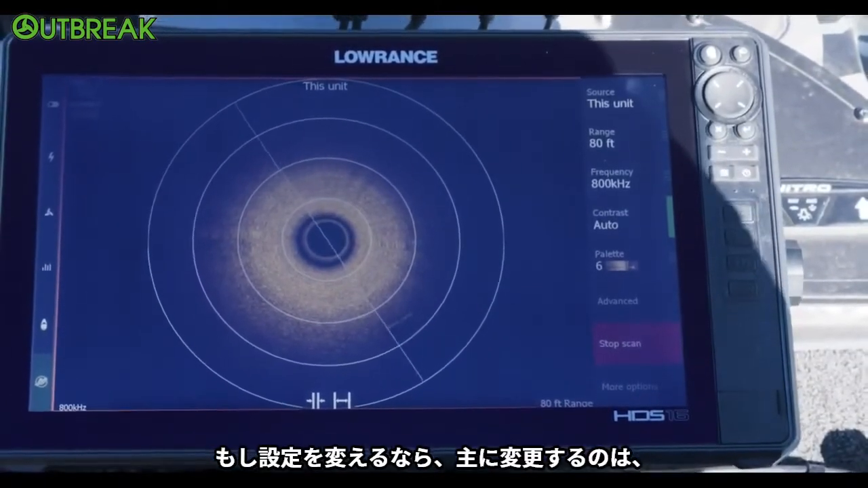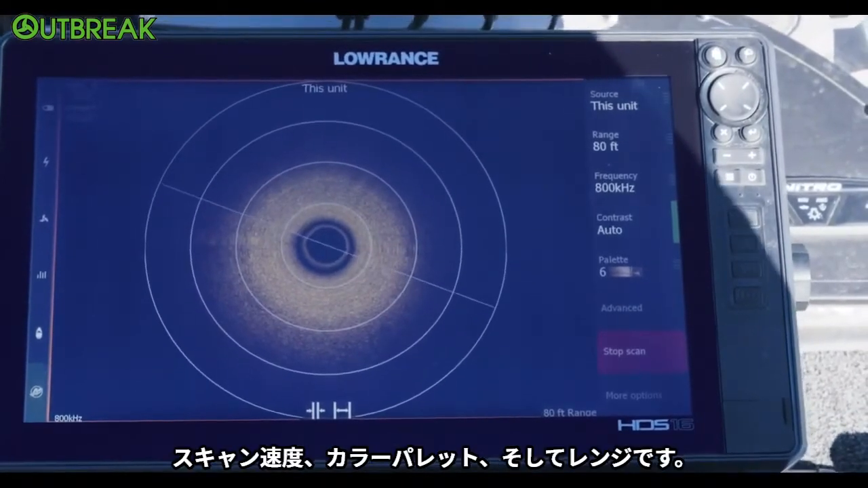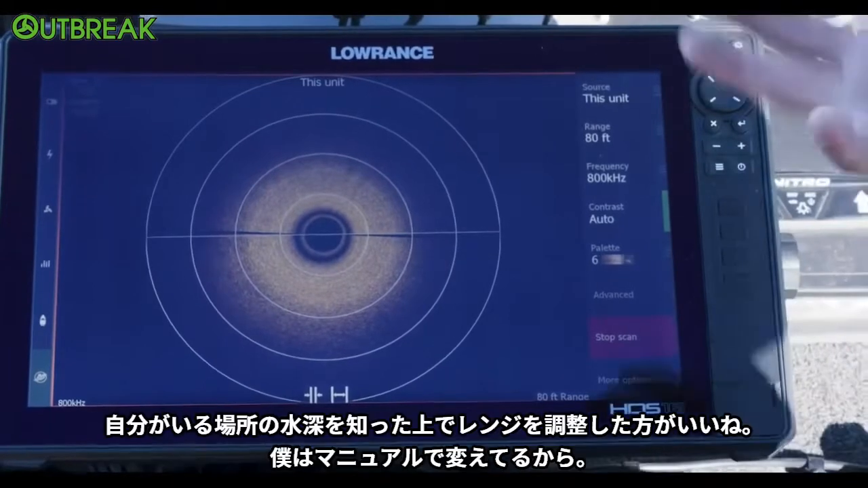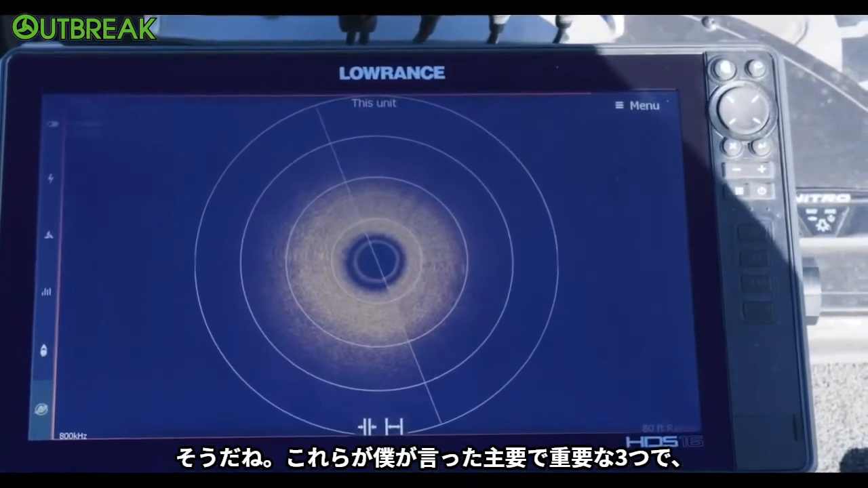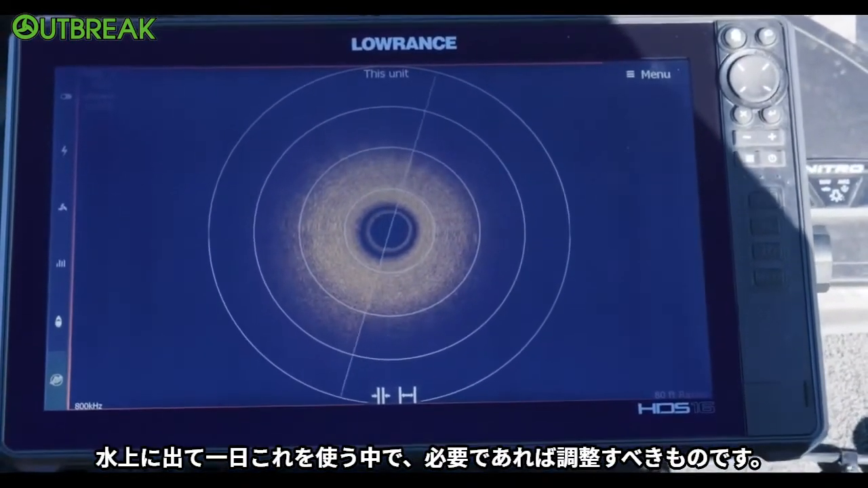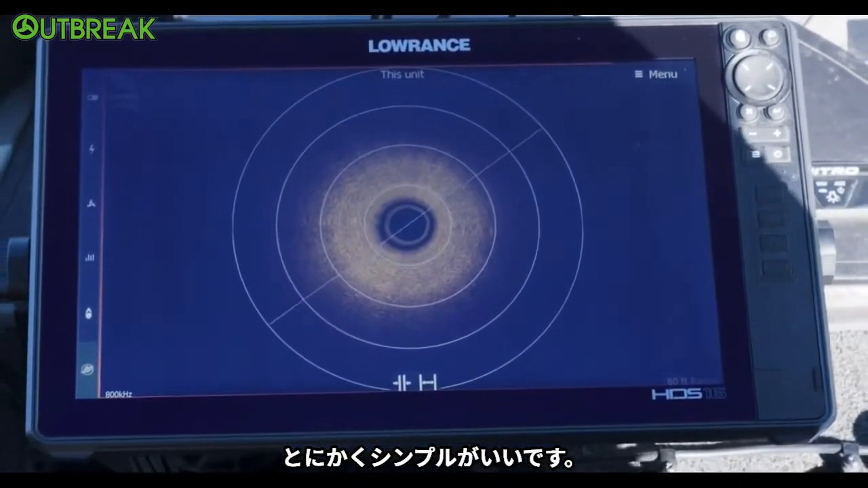Exactly. And the major changes, if you change anything, are going to be your speed and your color palette. You're always going to adjust your range. To whatever depth you're in, you're going to adjust your range, and I do that manually. Those are the three major adjustments you might make when you're out on the water during the day with this. So again, we like to make it simple.